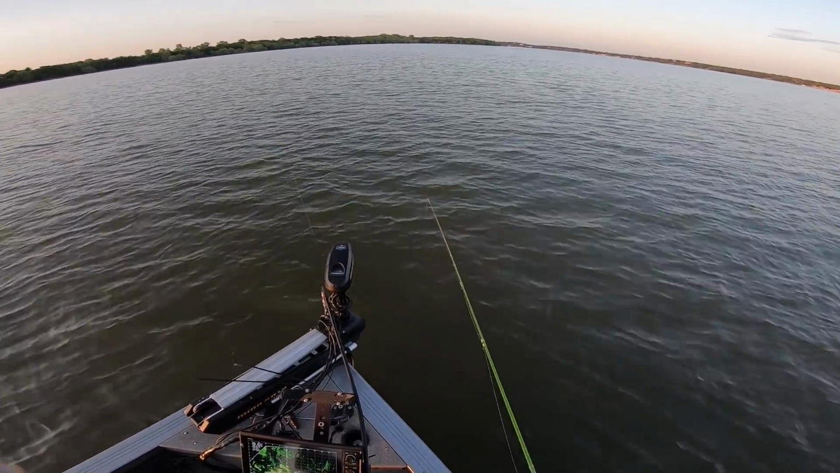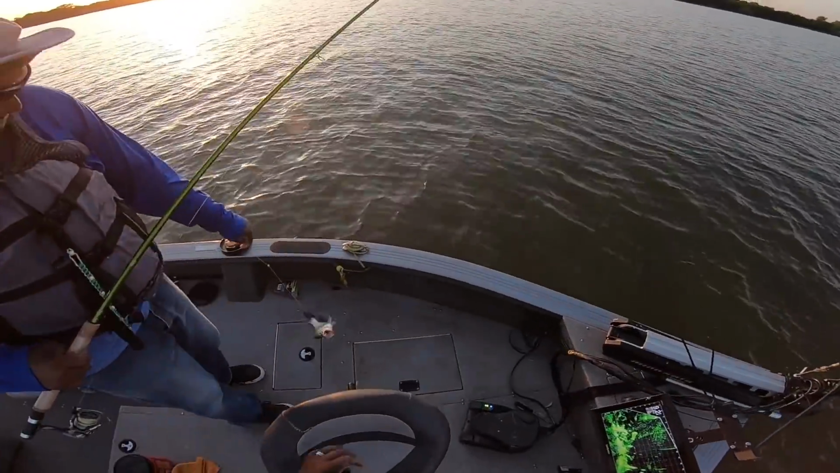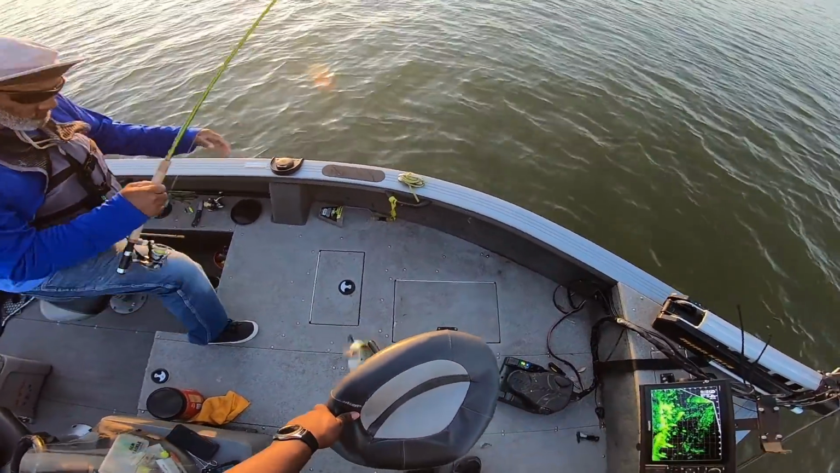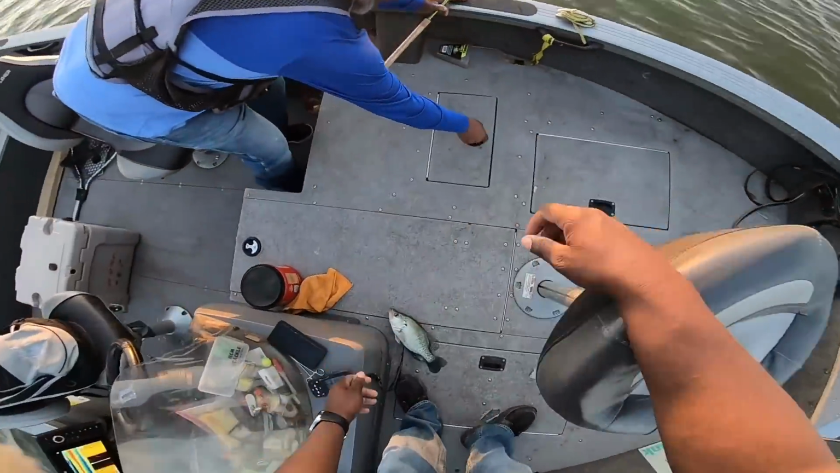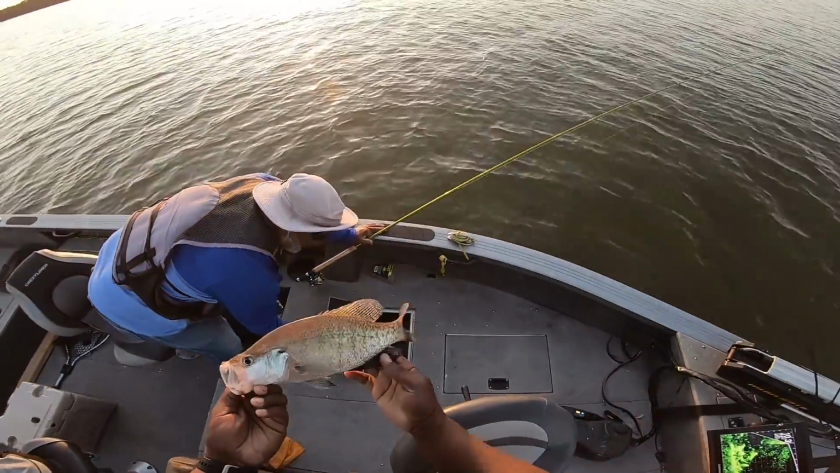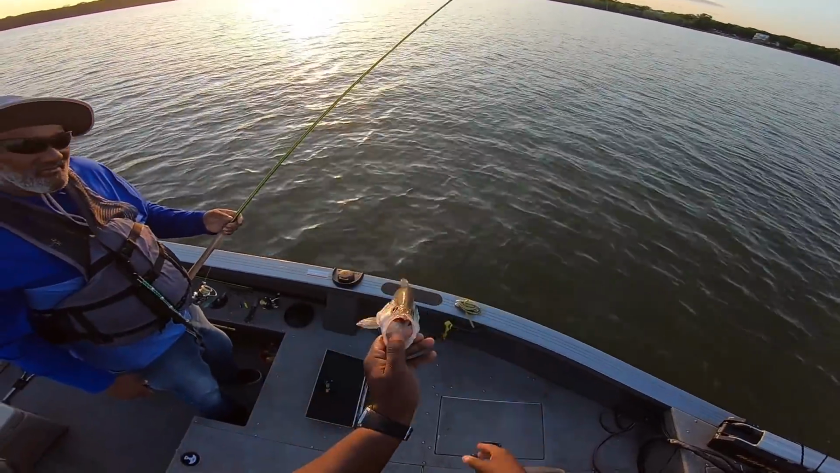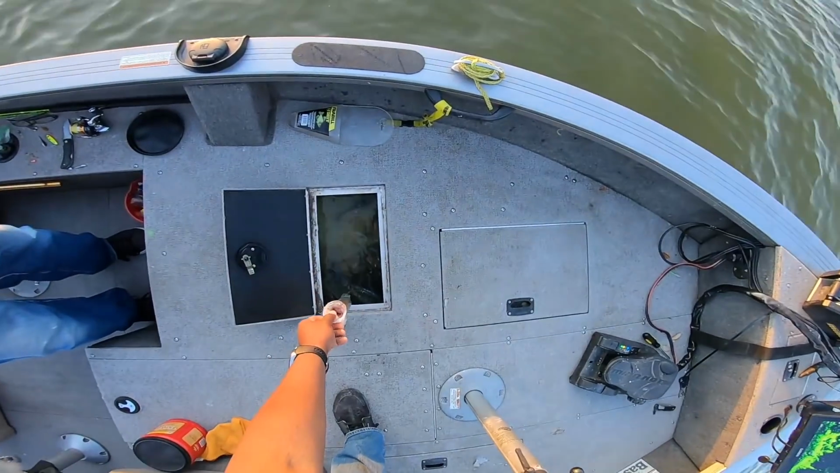Right across the head. That's a male. Look how dark his fins are. They're gonna be blood red. See that black fin? That's a male, guys. He just ain't showing all his true color. But that's him. He gonna be blood red.